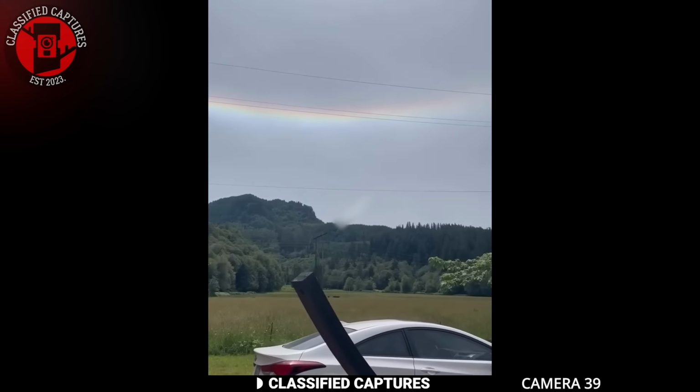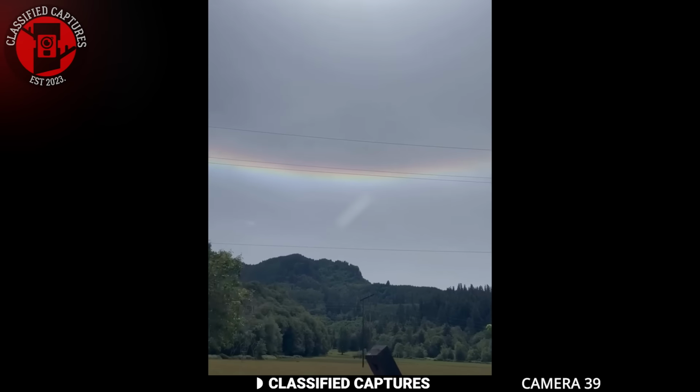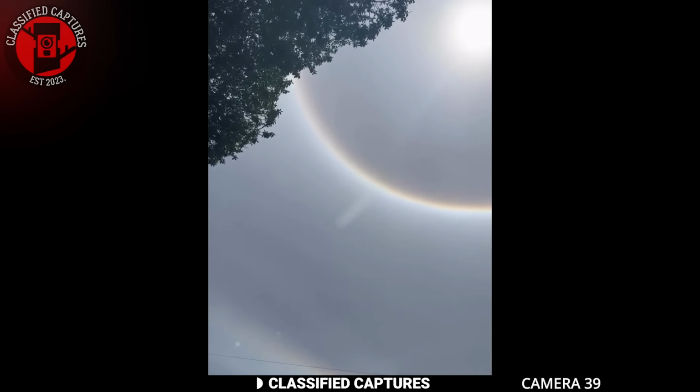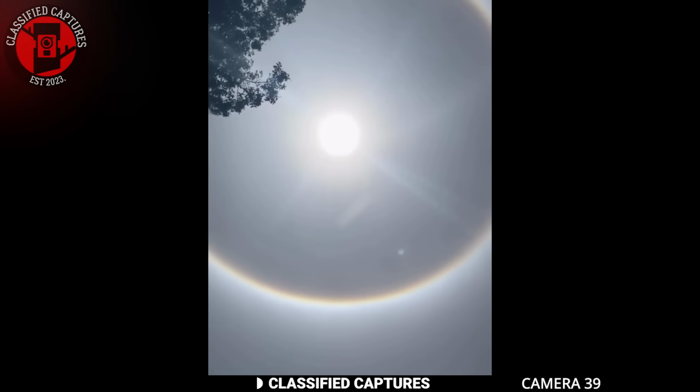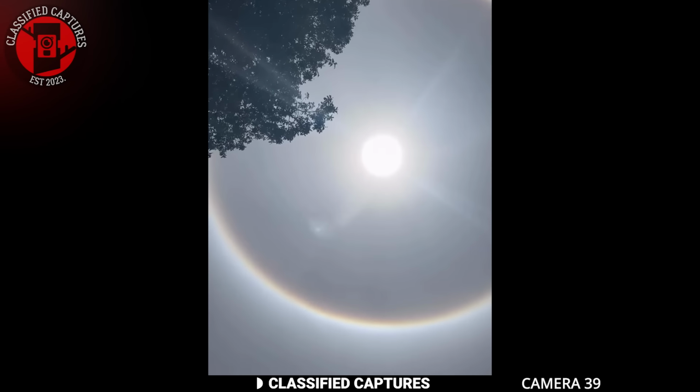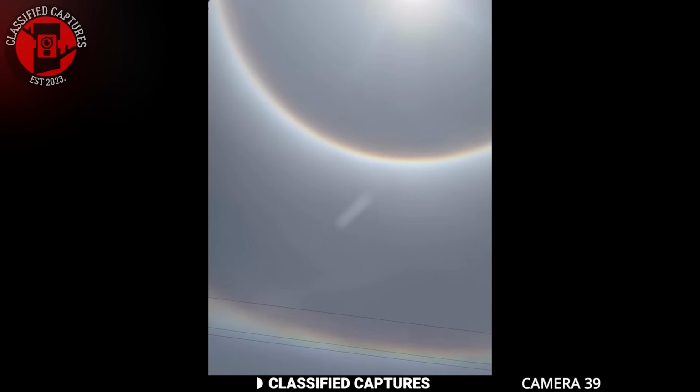This video was taken in southern Oregon at a park, and what appeared in the sky is truly mesmerizing. There are not one, but two completely rainbow perfect circles. The smaller one sits perfectly inside the larger one, creating an incredible sight that almost looks too perfect to be real.